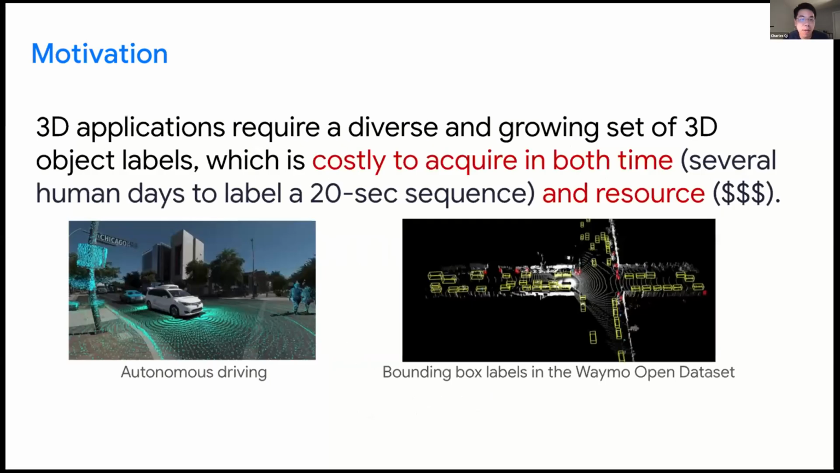We know that 3D applications such as autonomous driving require lots of 3D labels for both model development and evaluation. I think one approach to tackle that is, as Xin Shuo has mentioned, we can use simulated environments. But still, real data has its value in terms of covering long-tail objects and scenarios. In order to use those real data, we require 3D labeling. However, this labeling process is very costly in both time and money. For example, annotating a 20-second sequence with full labels for every type of object can easily take a human annotator several days.